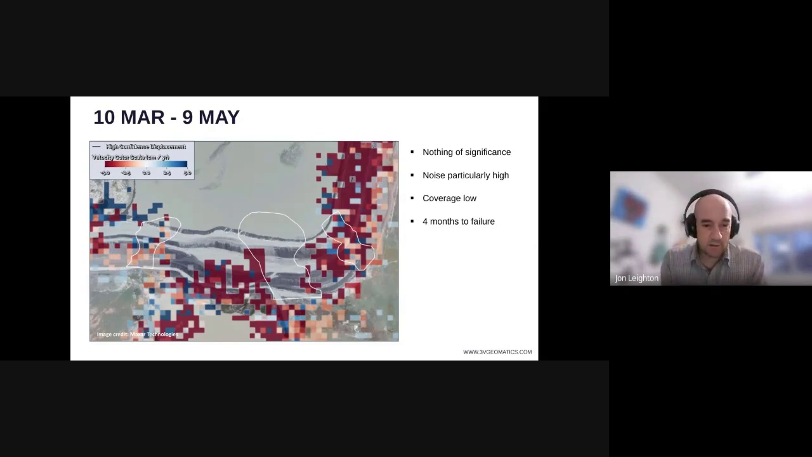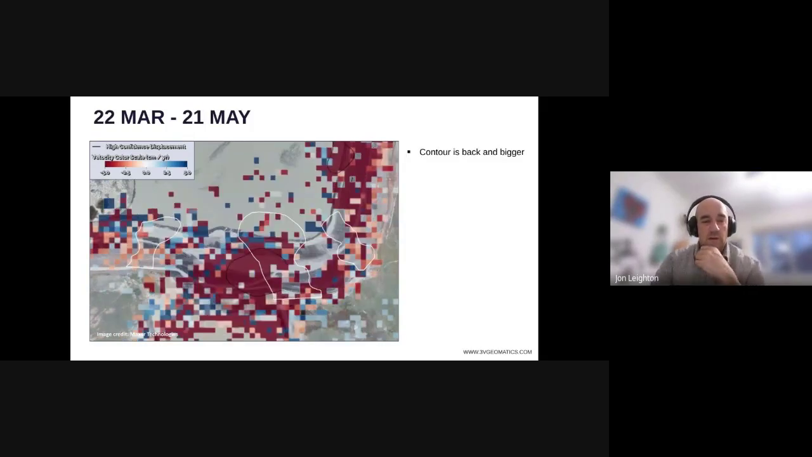12 days later, on the 9th of May, we again have a lower quality report, and we don't see any displacement detection in this report. 21st of May, the contour returns and has got slightly bigger.